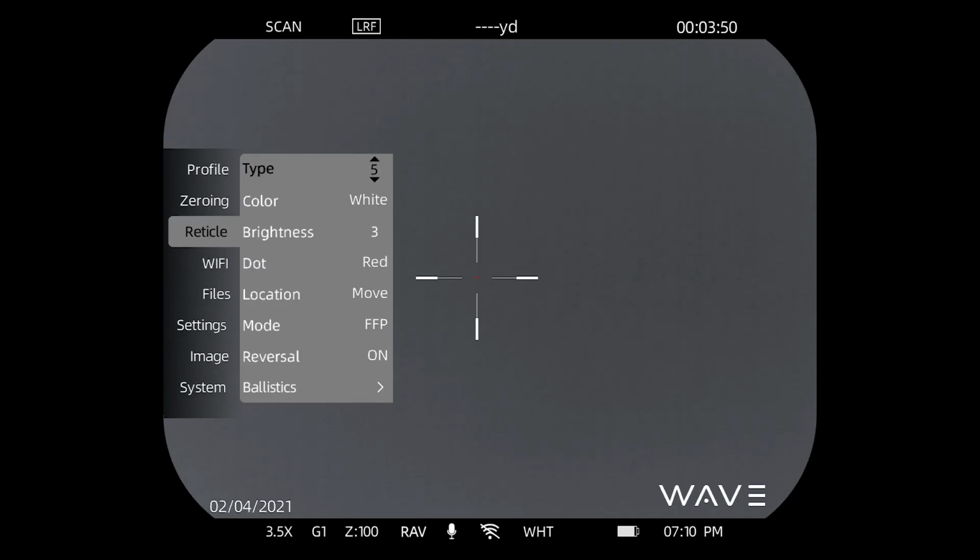And I'll just choose one. That's my favorite here. Come down to color. Now you can choose the reticle color that you like as well. So if you want it red, green, blue, black, back to white, quick press, adjustment arrows go away, go down to brightness, quick press. You can adjust the brightness of the reticle. There are 3 intensity settings. The default is the brightest, which is 3.